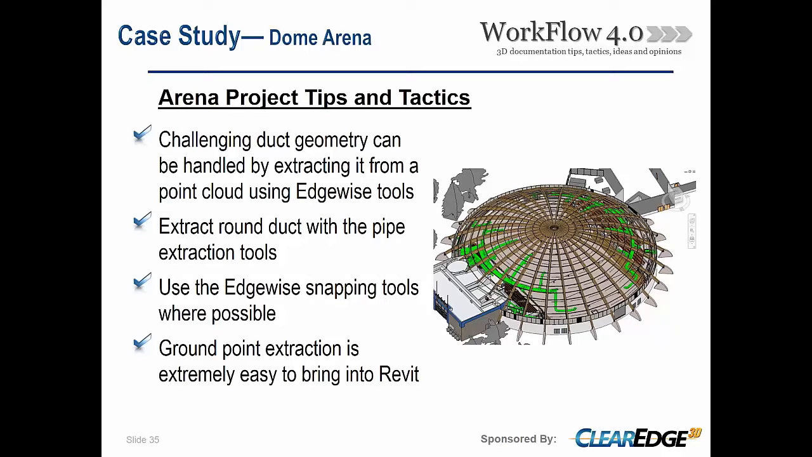And just as a point of interest here, the ground feature extraction shouldn't be overlooked. It's a fantastically easy tool, and when you can go ahead and do that and extract it, it makes perfect sense once you have that Edgewise database to send that out to Revit.